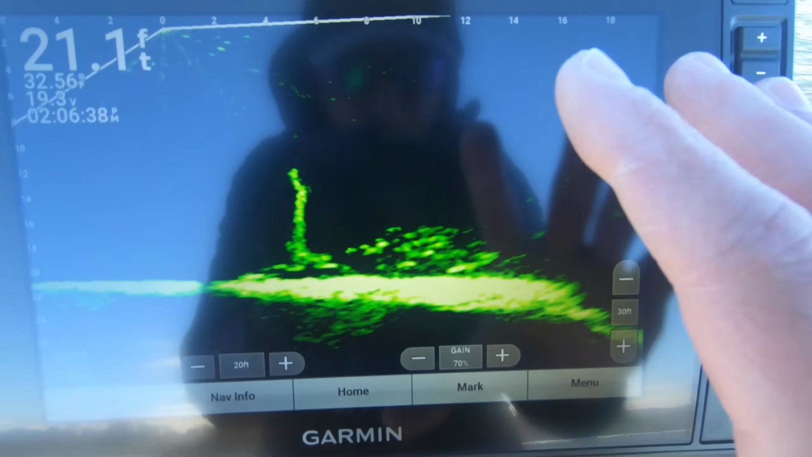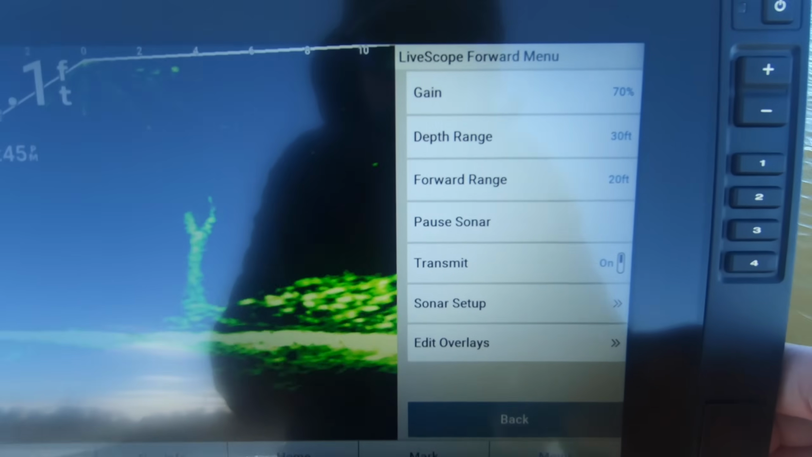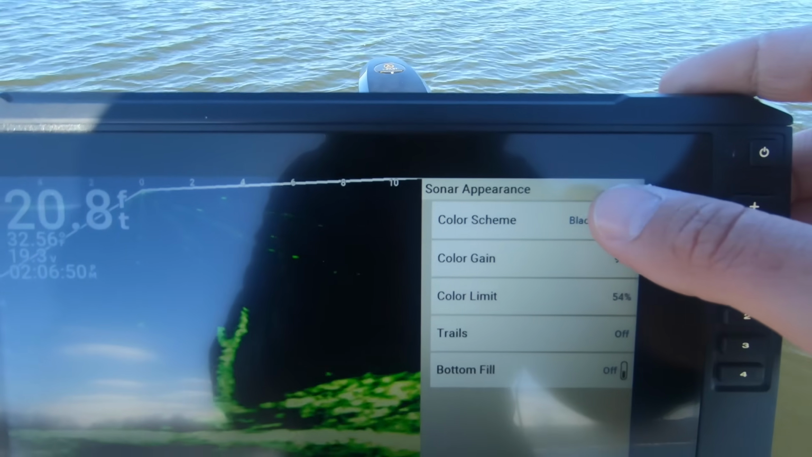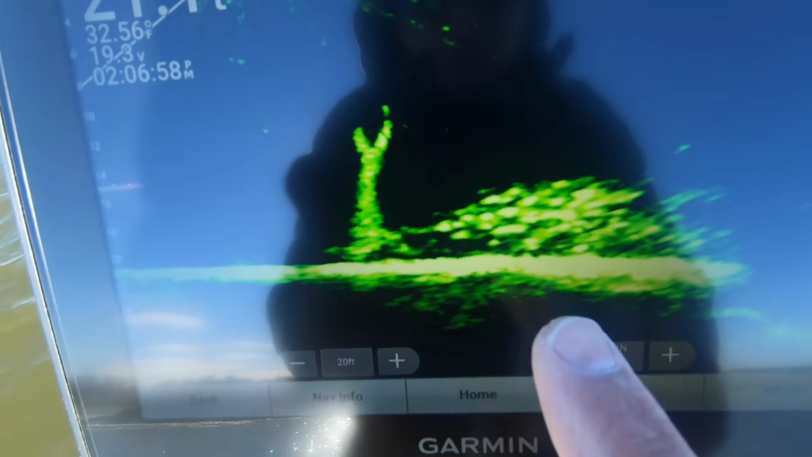But with that color limit option, that now allows you to crank your gain all the way up from 70 to 100%. And the more you increase that color limit, the less interference and noise that you're gonna have on the screen. So let's go into the settings and show you how that works. Because everyone on this channel, especially old people, talks about how fast I talk and go through the settings, we go to menu, sonar setup, appearance, color limit.